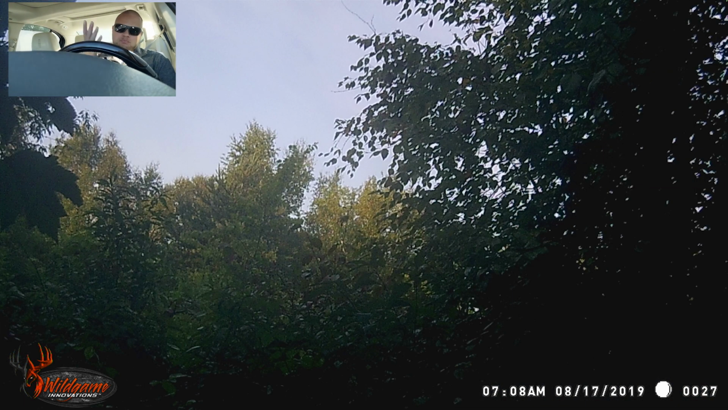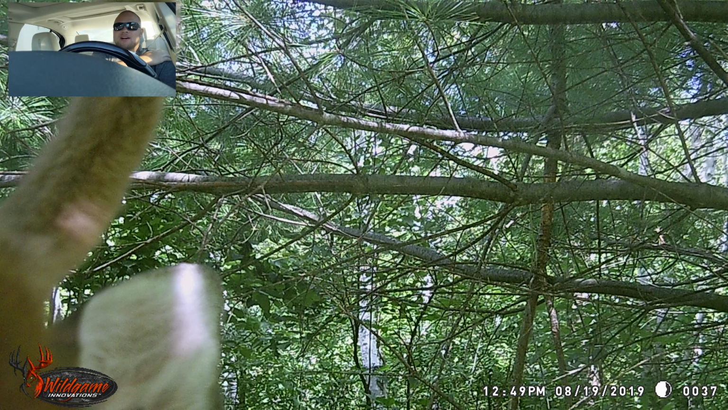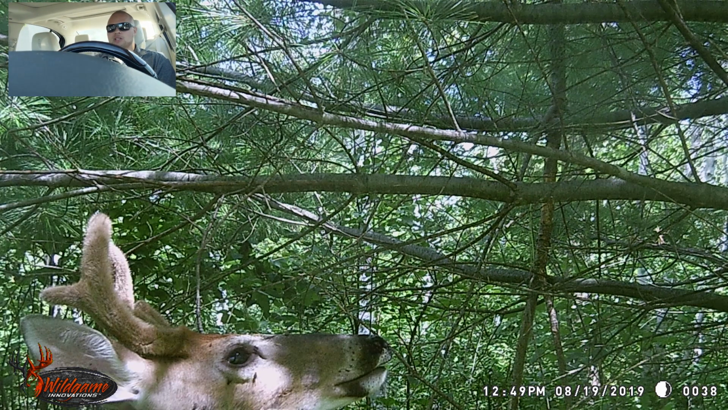First picture at 7 a.m. and then there's the sky and there's the ground, and this bear played with it until 9 a.m. and now my camera's pointed the wrong way, so all we get is this one buck. That's all we get. So that was kind of disappointing, but I turned it back. Hopefully he doesn't mess with it this week.